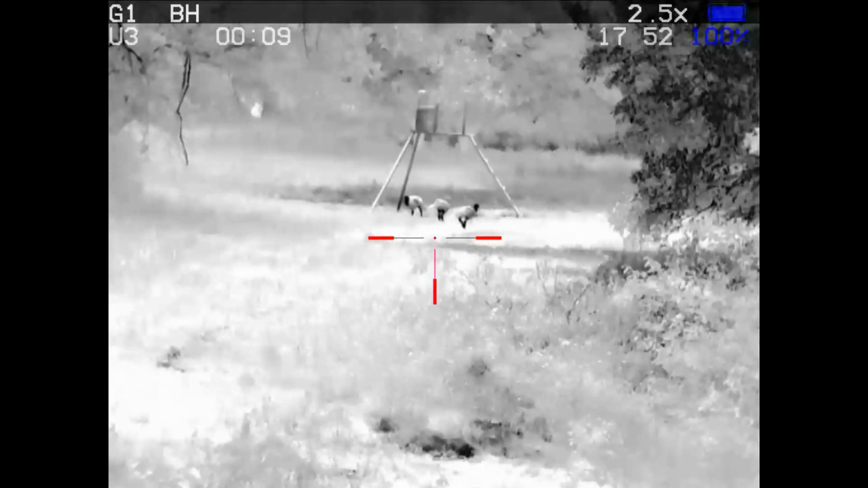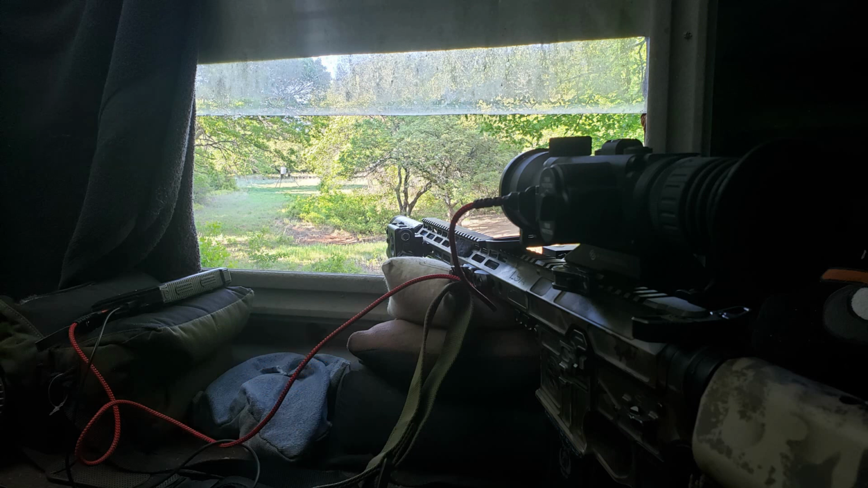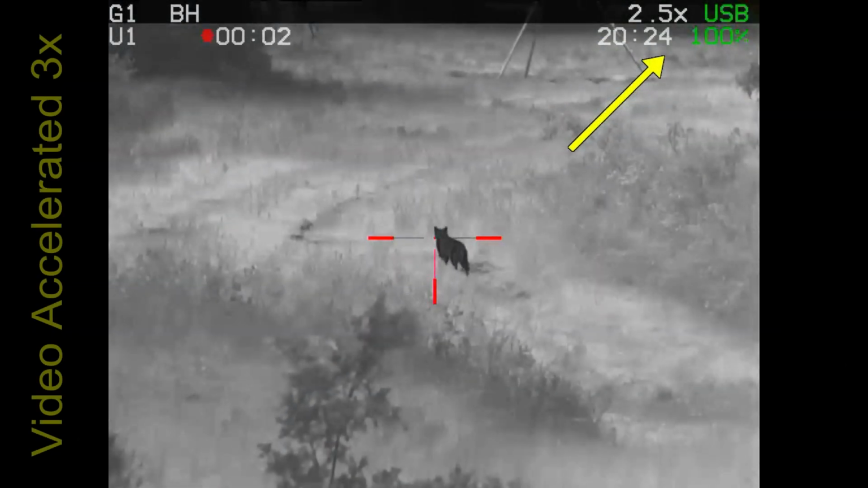Here, notice that I'm running on battery power right now. Both the Fusion Thermal Avenger 40 and Avenger 55XR will run on USB power. You can just take your power bank, plug it into the side of the scope, and you're good to go. That will run the scope. You can just unplug it and it'll run on the internal batteries without ever changing over.